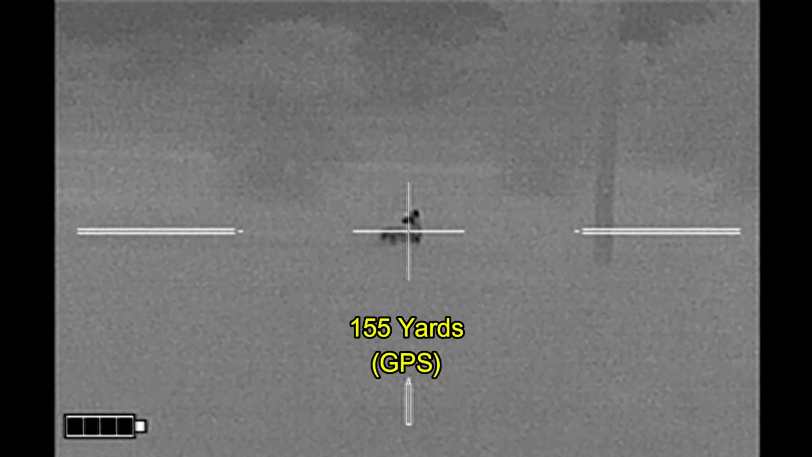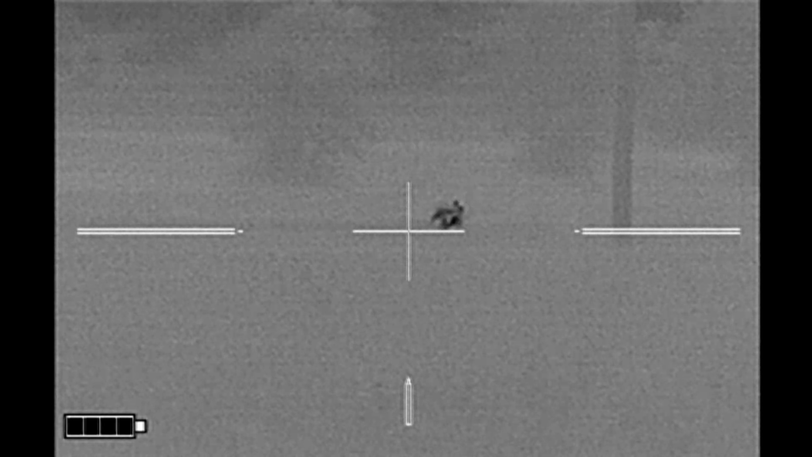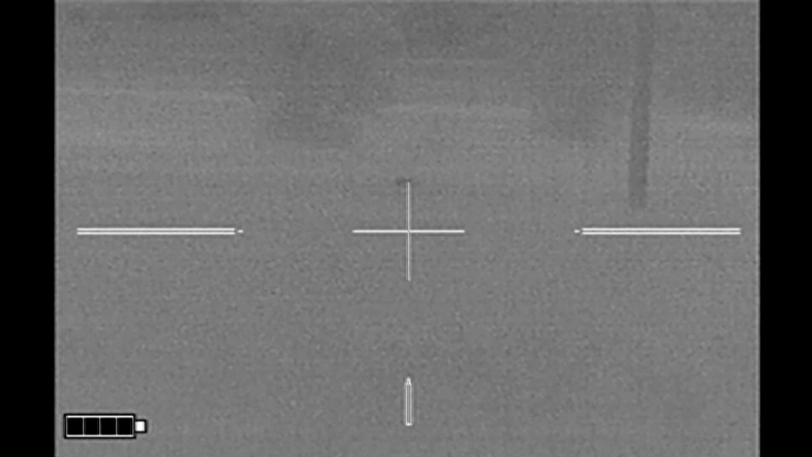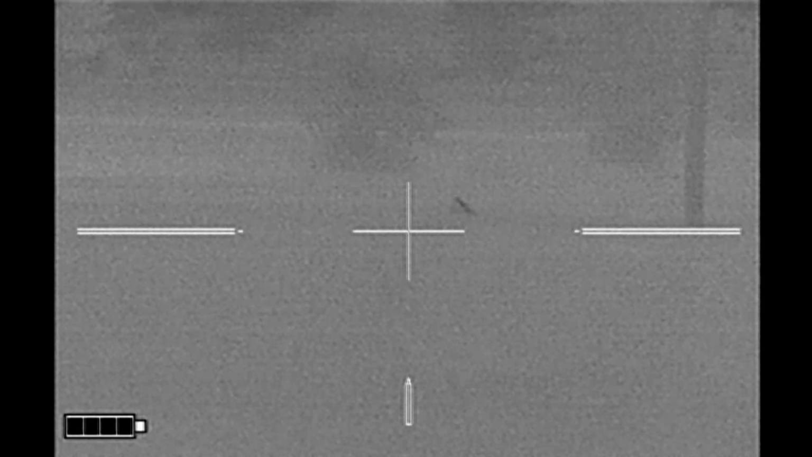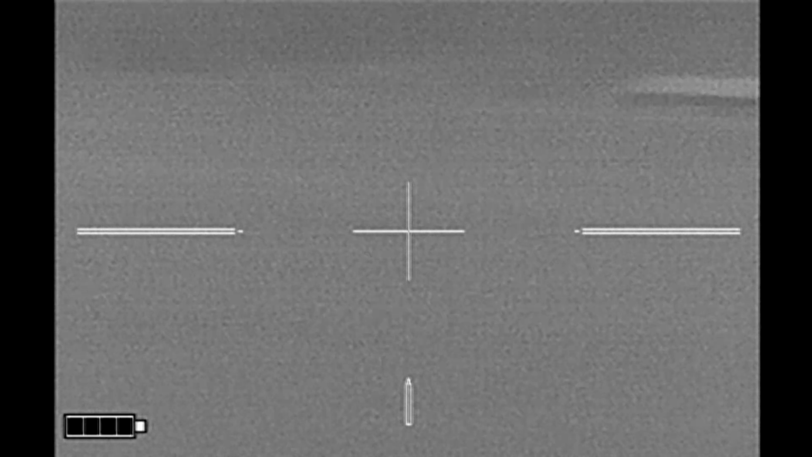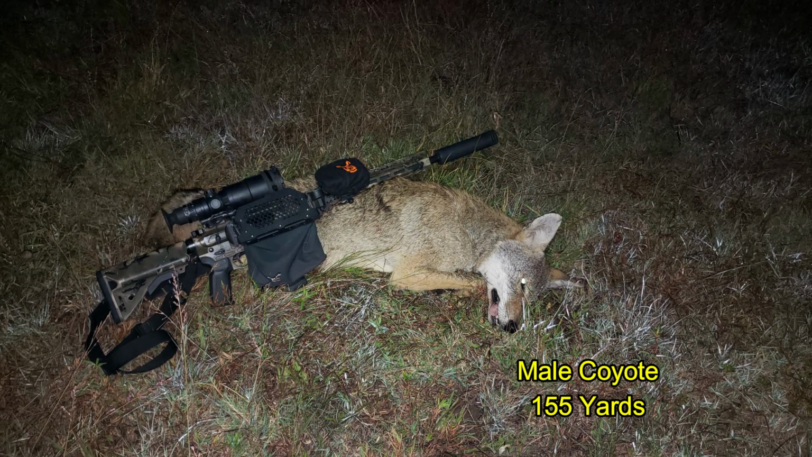This coyote stood still for a little too long. And he's going to duck down just before the shot crosses, and so the second shot misses, but he is done. And the other coyote is long gone. So I've got a male coyote down at 155 yards.